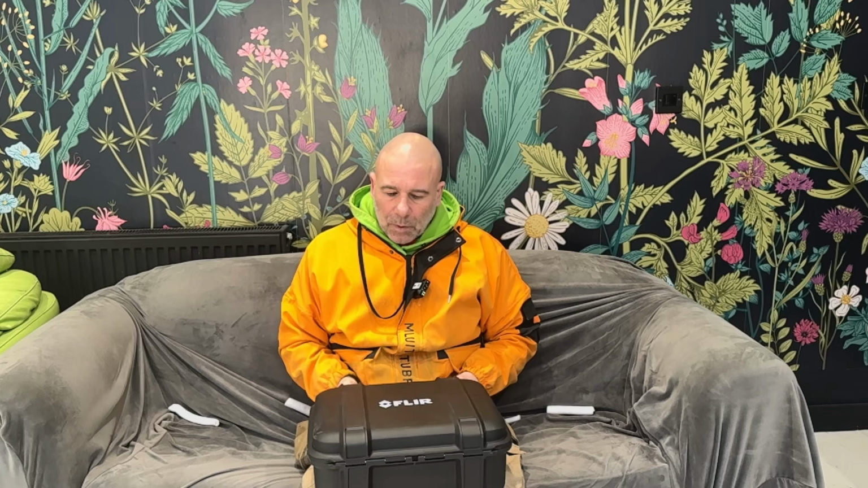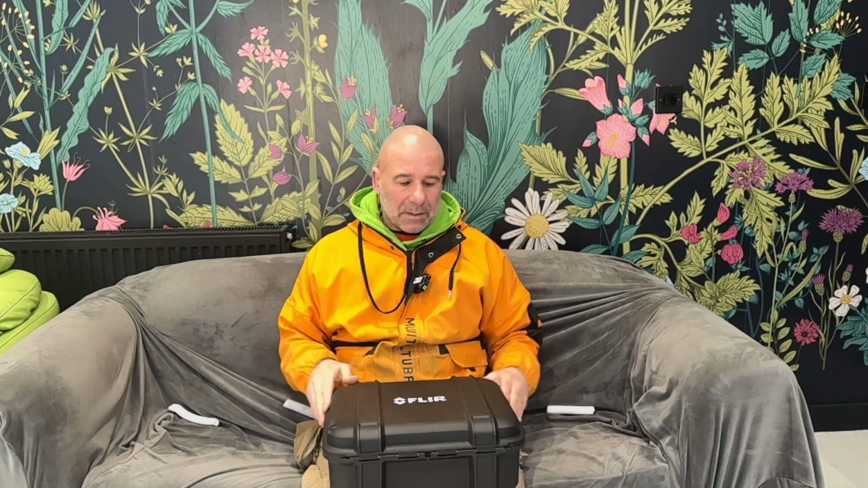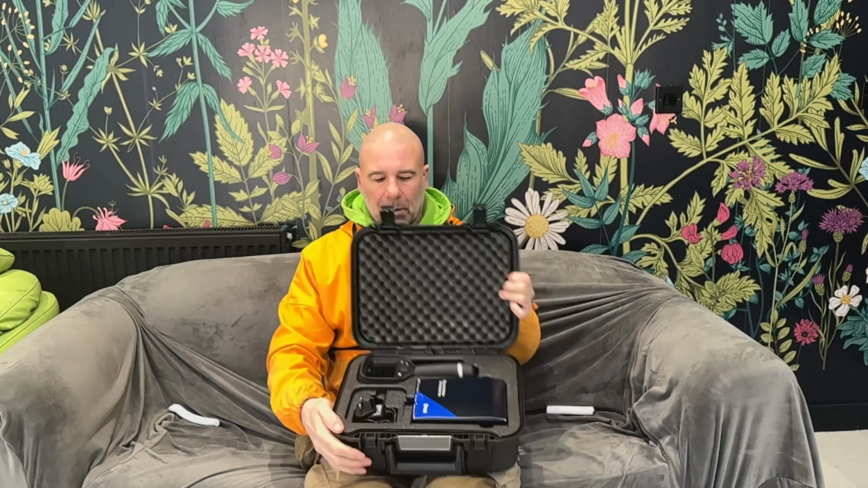So, reason why we've got it, we're in condensation season. When we go and look at jobs, or when we're going to do surveys, and it's a condensation and damp survey, where people have got issues with black mold, condensation, decoration spoil, things like that, then these are ideal. So this is how the box looks when it's open,